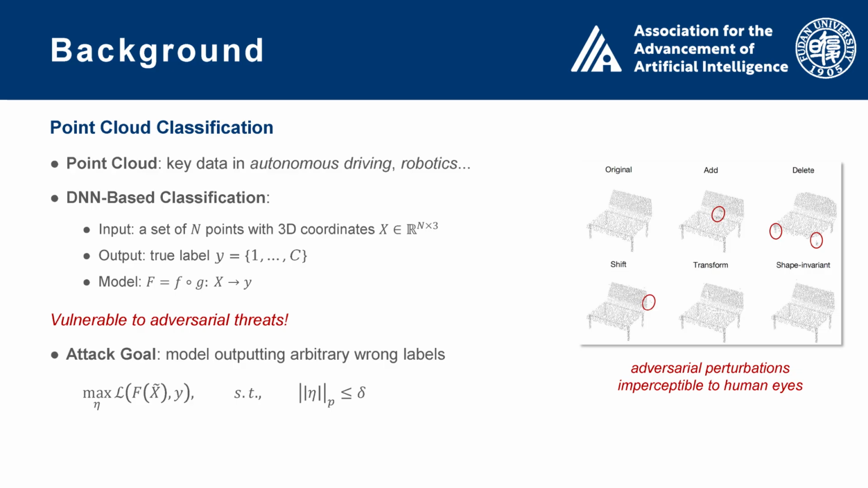However, despite their strong performance, these models are still very vulnerable to adversarial attacks. Small geometric perturbations, often imperceptible to human eyes, can force the model to output completely wrong labels. This vulnerability poses serious risks in safety-critical applications. So the question we ask is, how can we make 3D point cloud classifiers more robust and reliable?